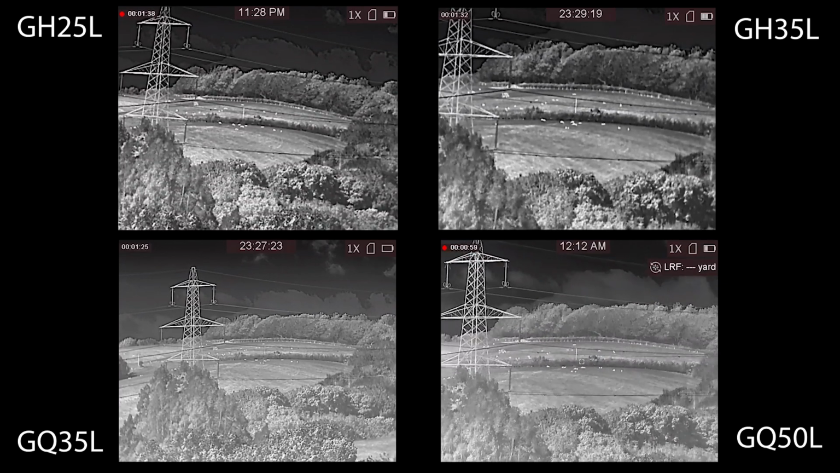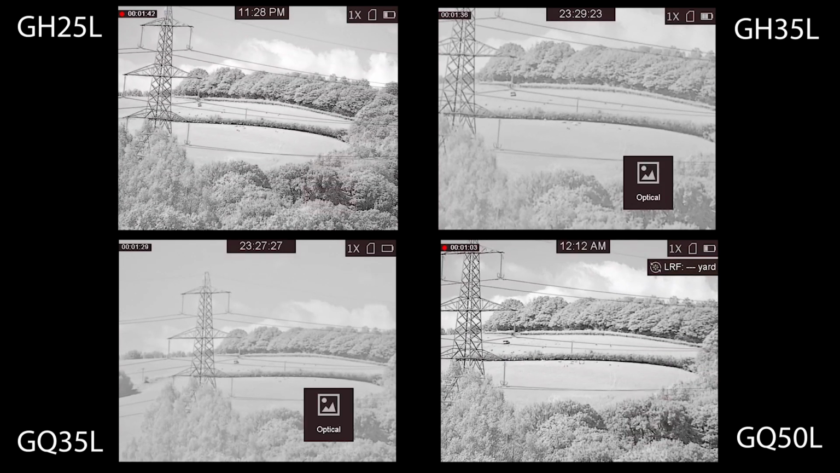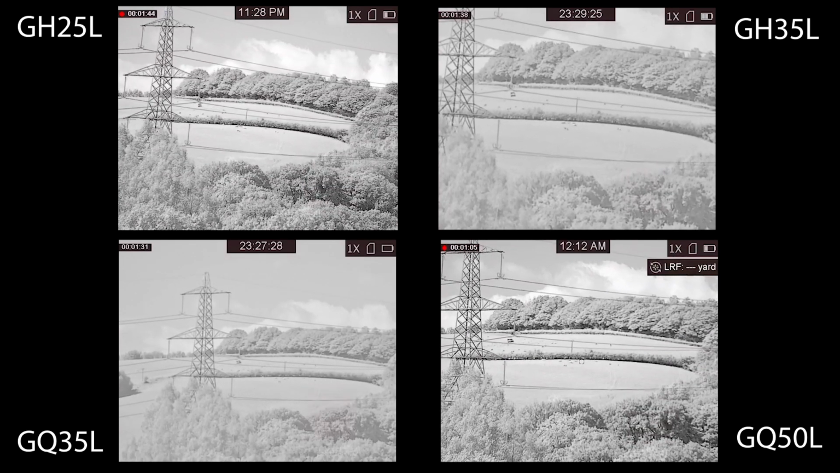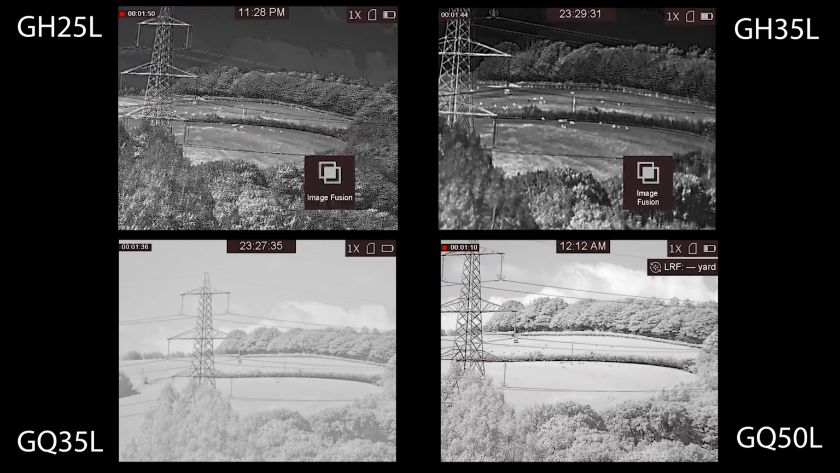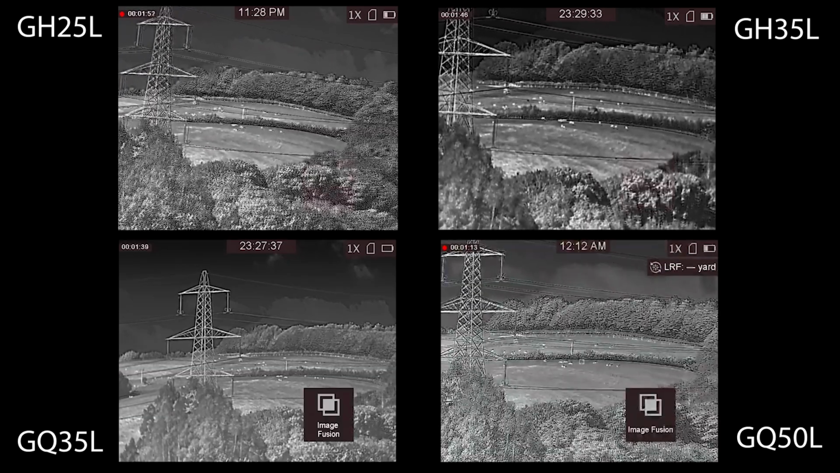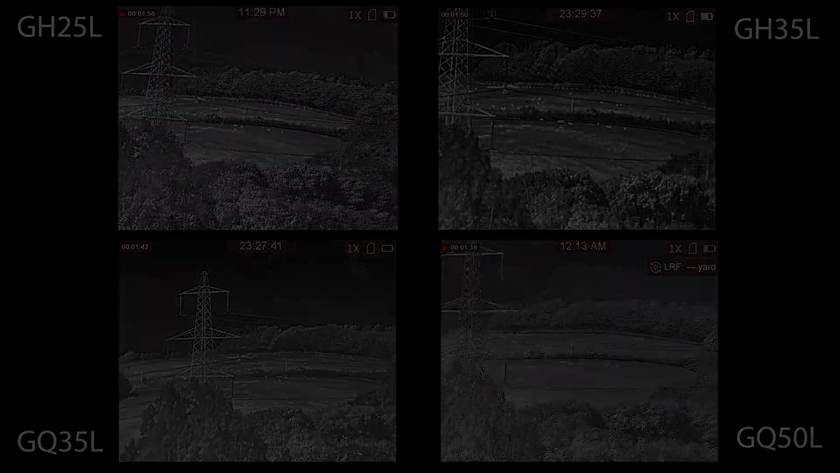I mean, you can with the Q50 because, as I say, it's got the best sensor and the best detection range on it. And then we move on to this optical mag, so you can see it was a relatively bright day. Of course, at night time, if you use this with a night vision device or a night vision IR torch, then of course you can see it quite well. Then we come on to the fusion. The actual image fusion, combining night vision and thermal together, really draws out the definition.